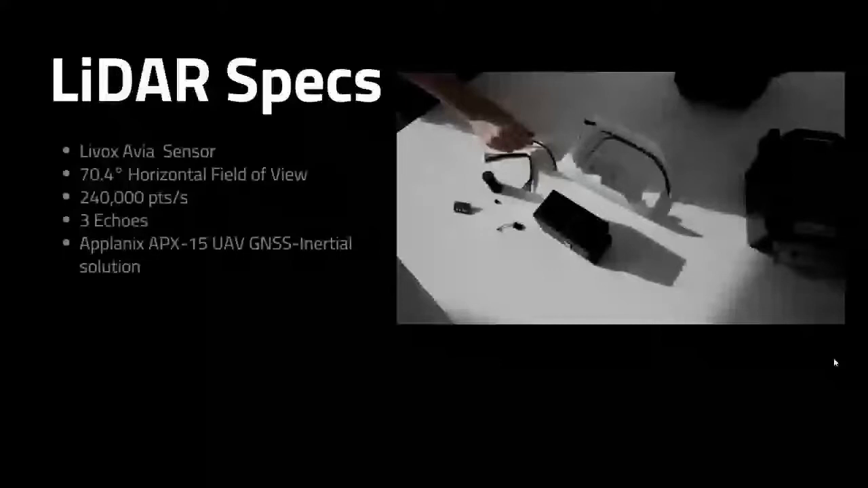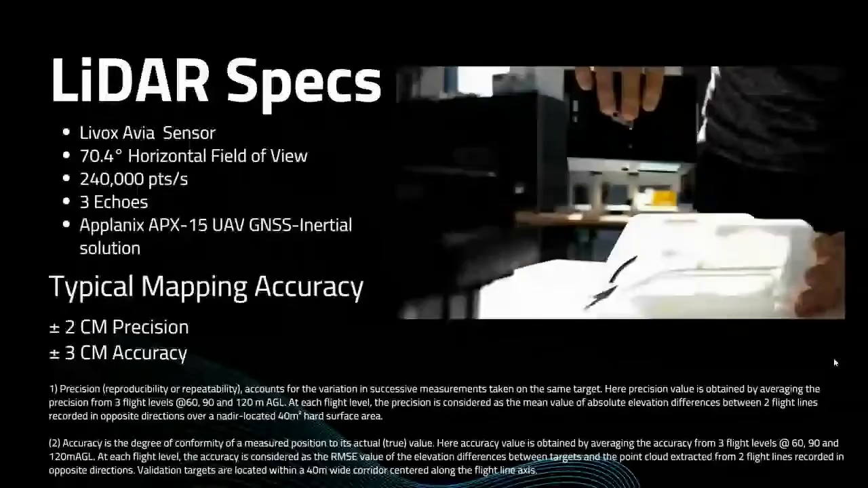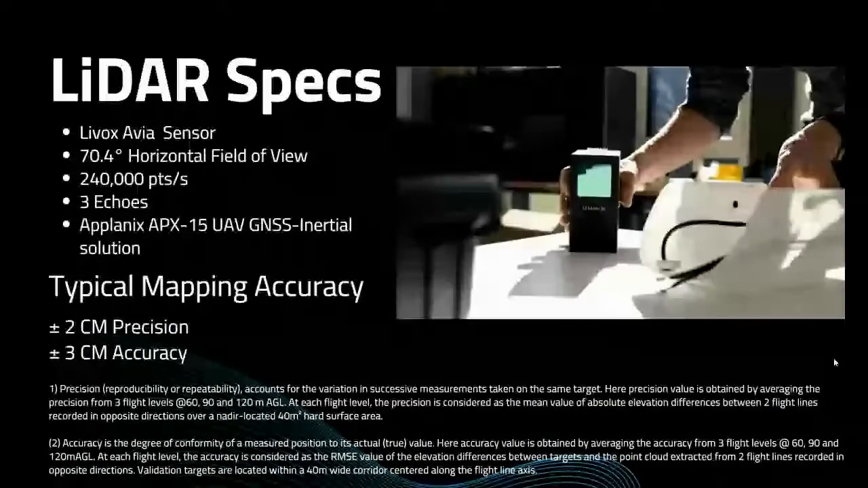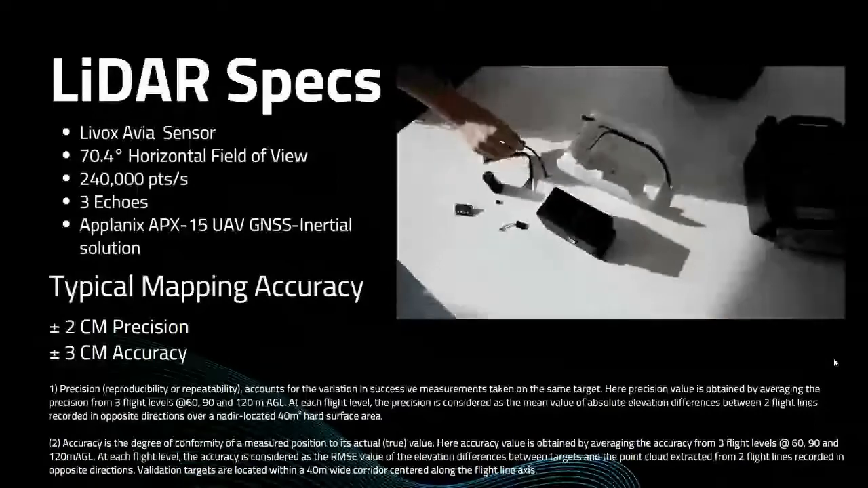So just some general LiDAR specs. It is running a Livox AVIA sensor, and yes, that is the same sensor that is in the DJI L1 and a multitude of other LiDAR integrations. It has a 70.4 degree horizontal field of view and 240,000 points per second.